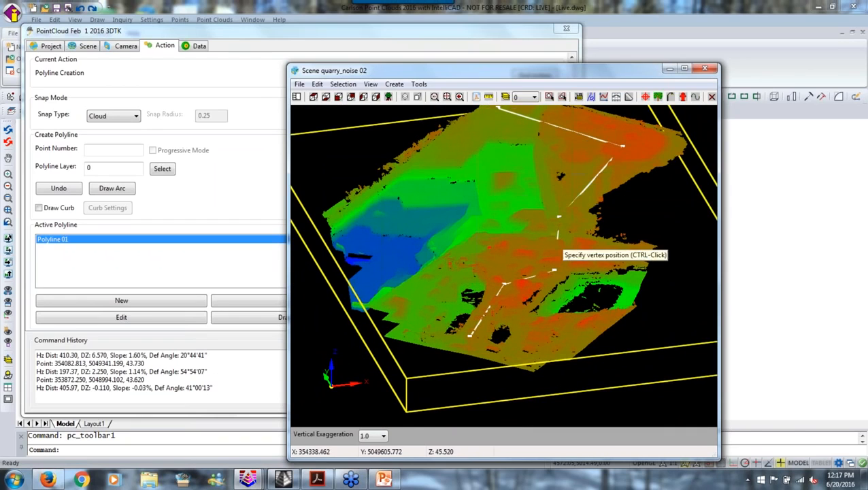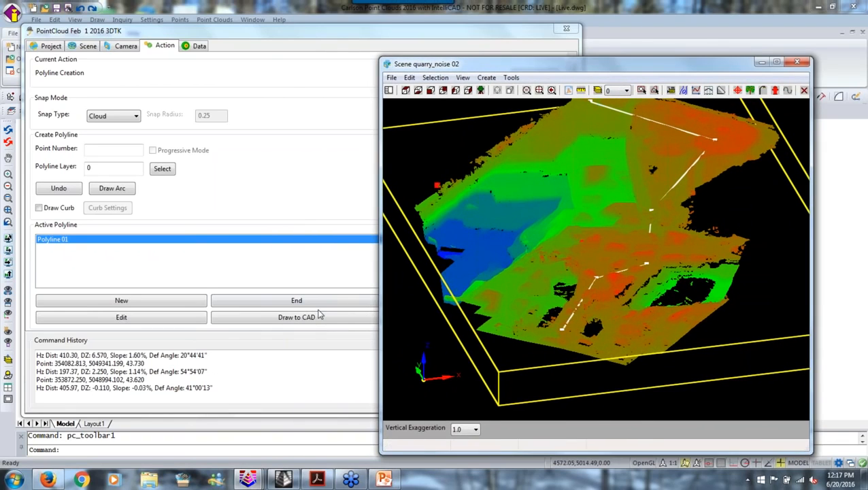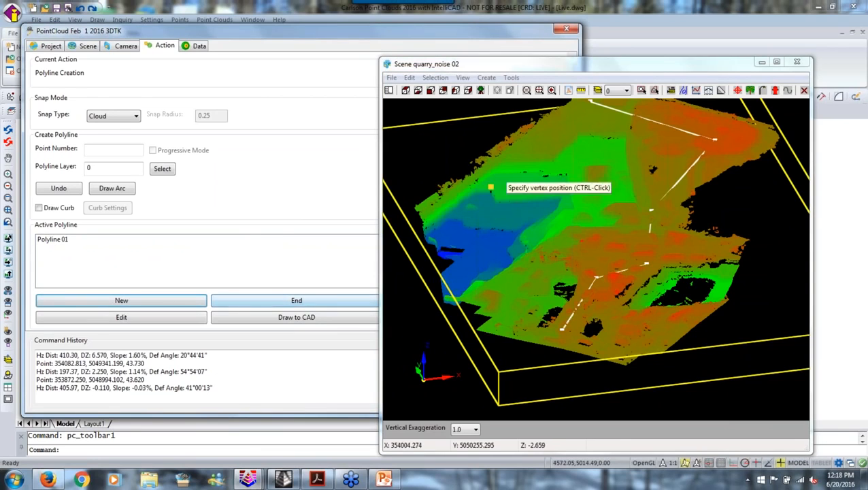I can come in here. I need to drive around in the site. It's like this may be a real scenario where I need to build a road through there or some sort of access road. It's reasonably realistic, I guess. So let's say end, and now I've created a polyline.